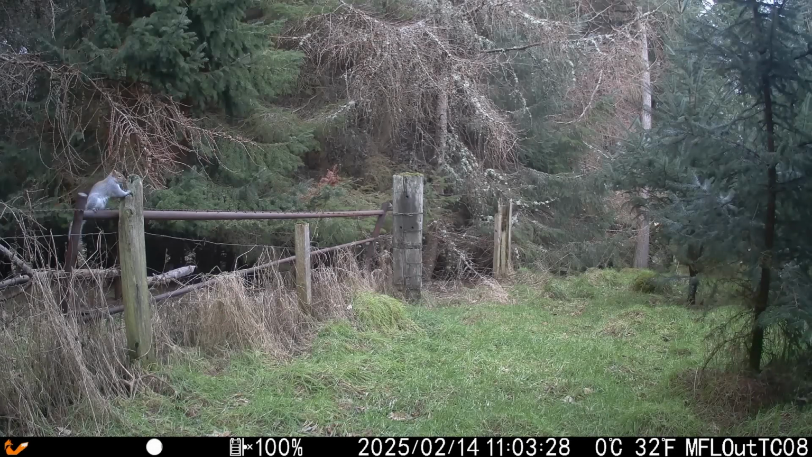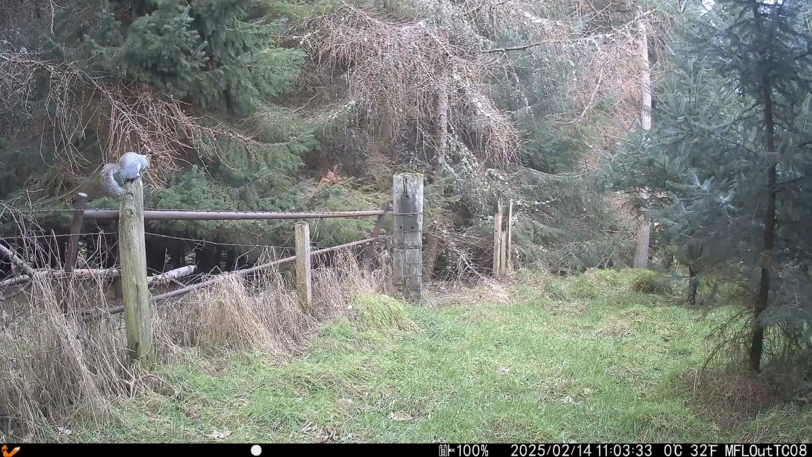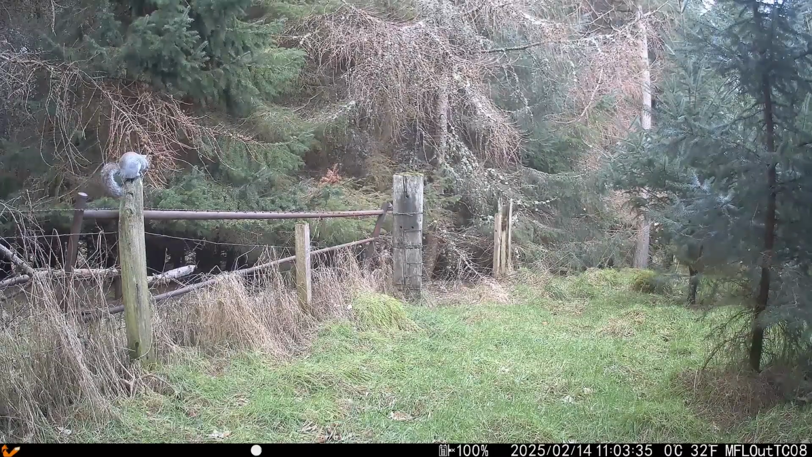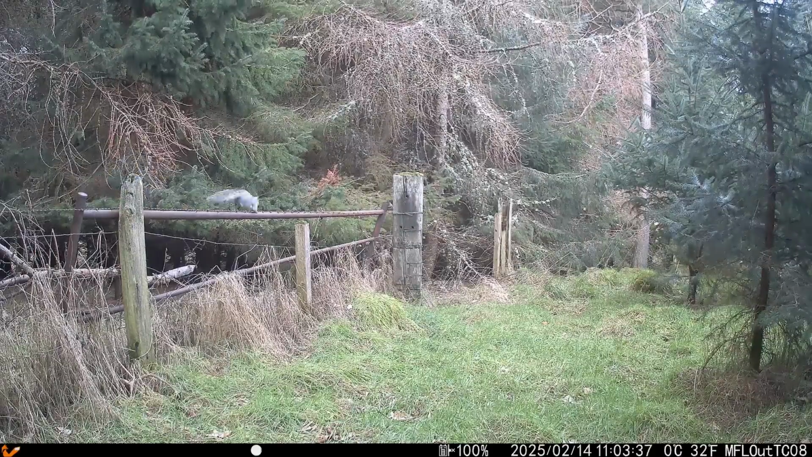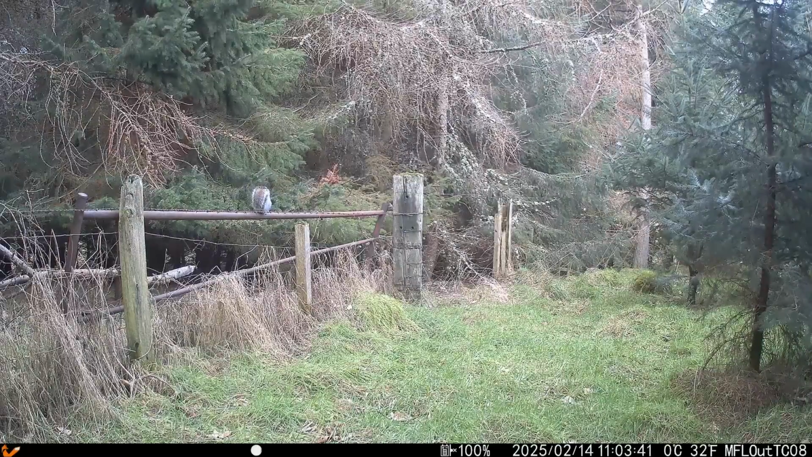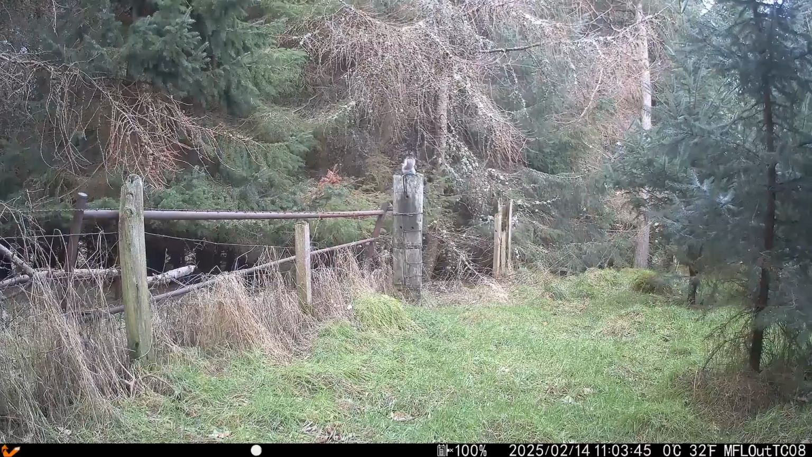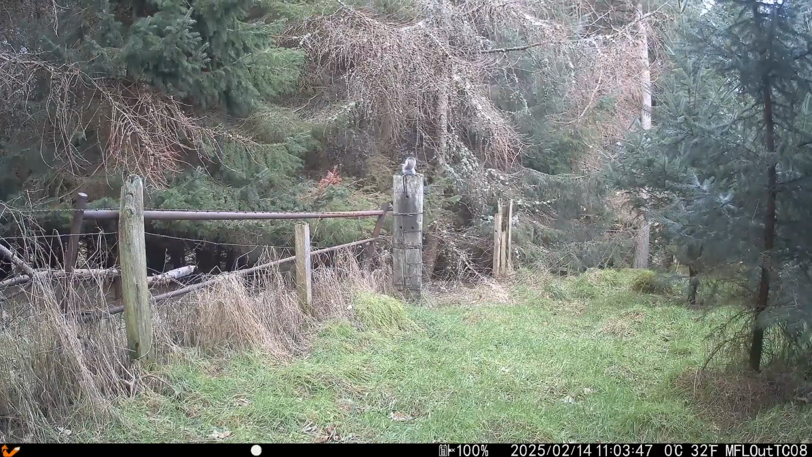That'll have to go. I don't like seeing greys in here. People think these things just eat nuts and berries, but they'll predate on eggs, young chicks. They really do hammer songbirds' nests. They also carry squirrel pox, which they pass on to the reds.